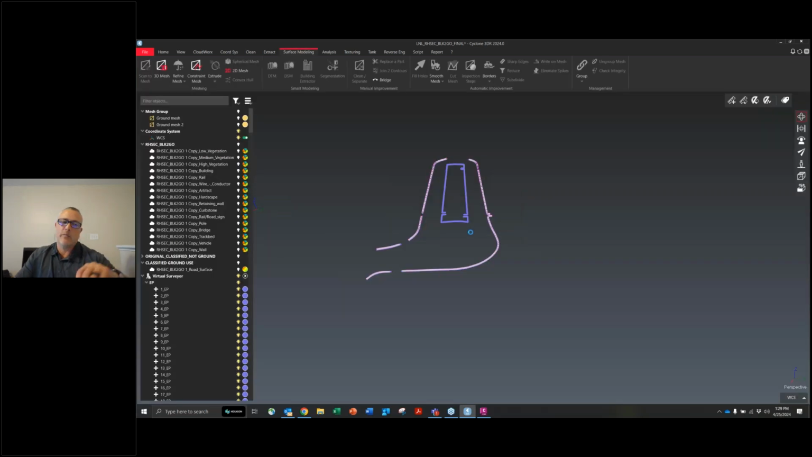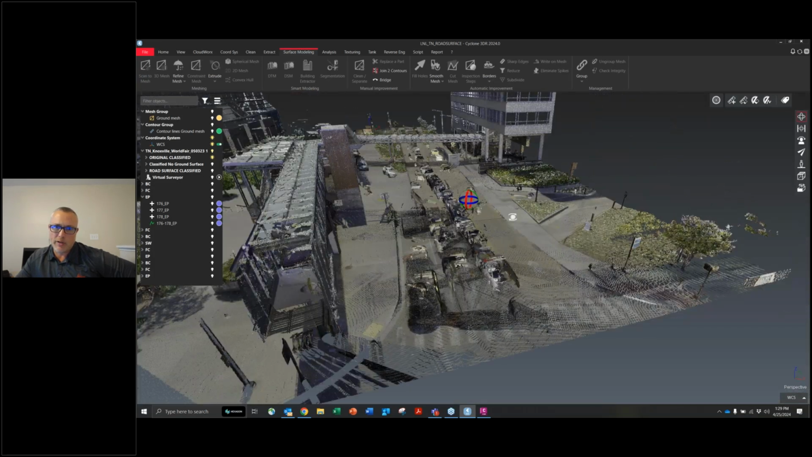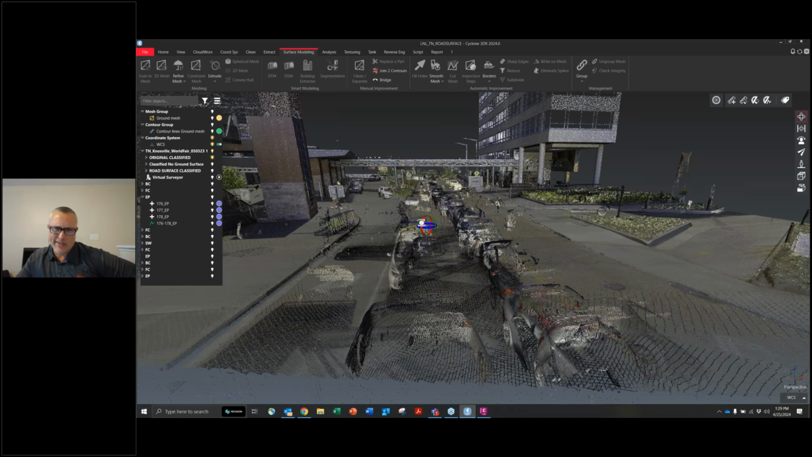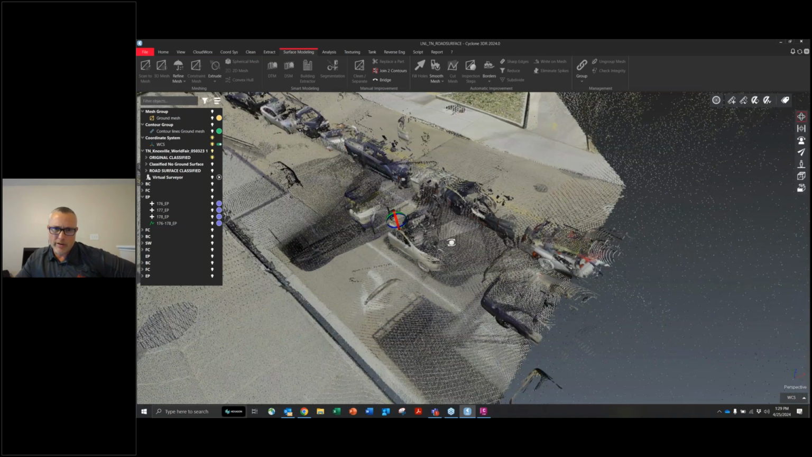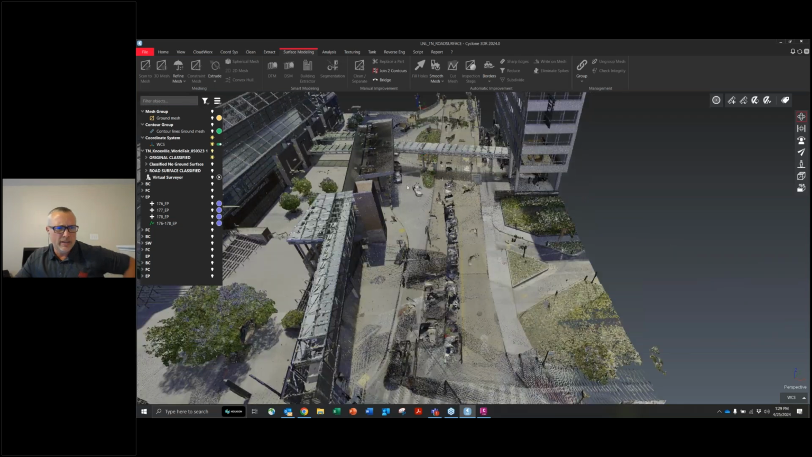So that data set was from a BLK2GO. Just want to show you that it can be done with two different data sets. And this data set was from an RTC360. And one thing you probably already noticed from this is there's a lot more traffic. This was taken in downtown Knoxville, Tennessee, I think right around 4 o'clock. So probably right in the middle of rush hour here. And I think I did this in roughly about 15 setups, pretty quick collection.